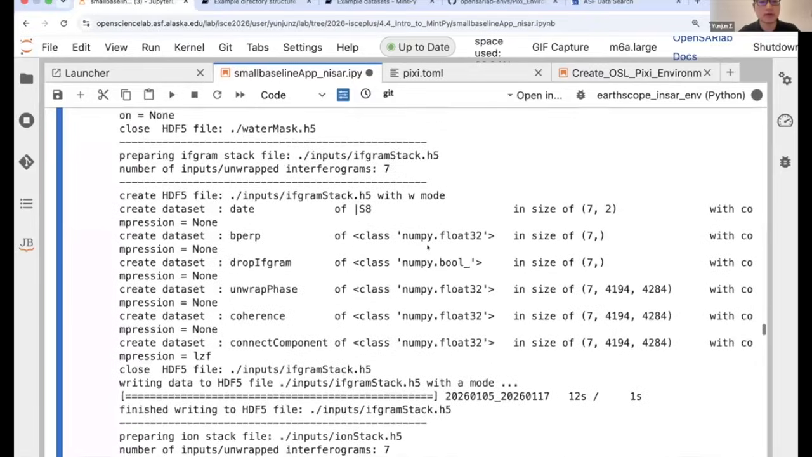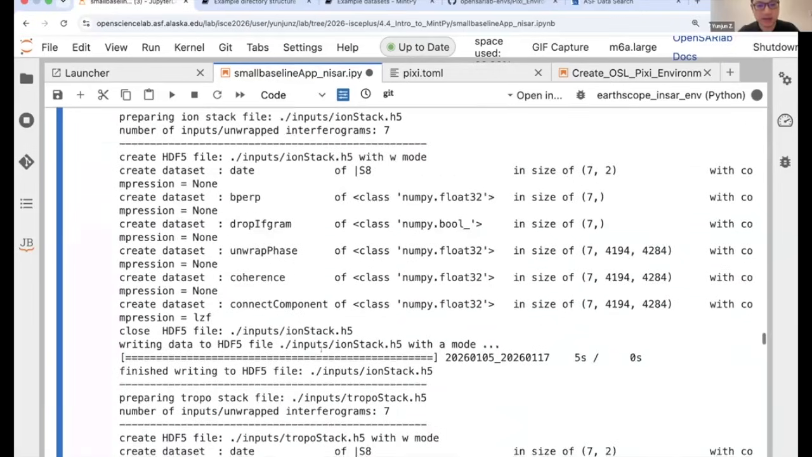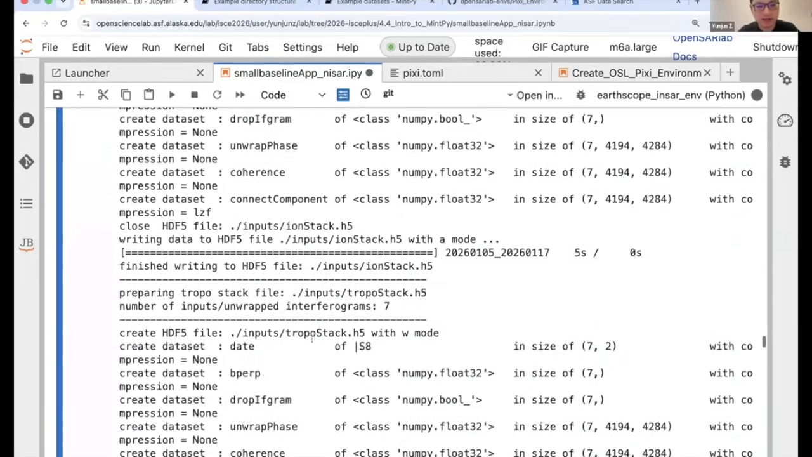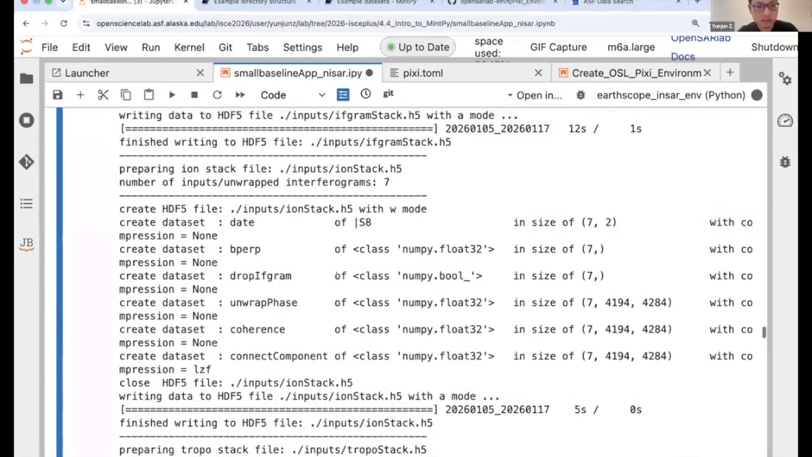So you can see a few things here. With NISAR, since the GUNW H5 file has the regular interferograms plus the ionosphere and solid earth tide and the troposphere layers all in it, when we load the NISAR products, we are creating the stack of ionospheric pairs, the stack of tropospheric pairs, and the stack of, no, that's it.